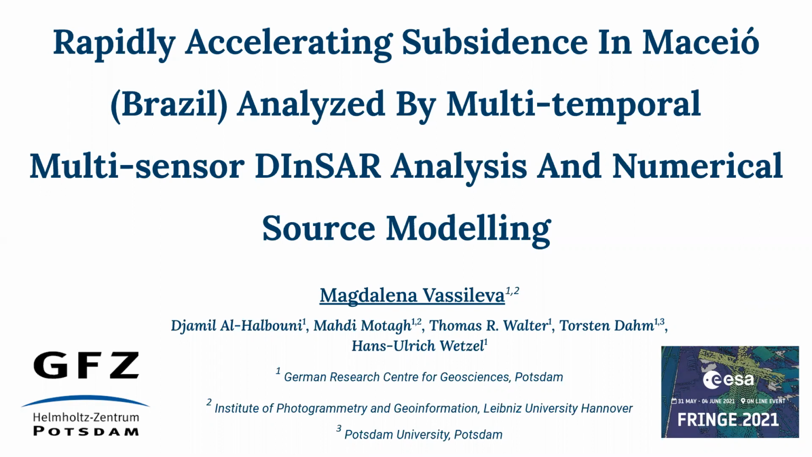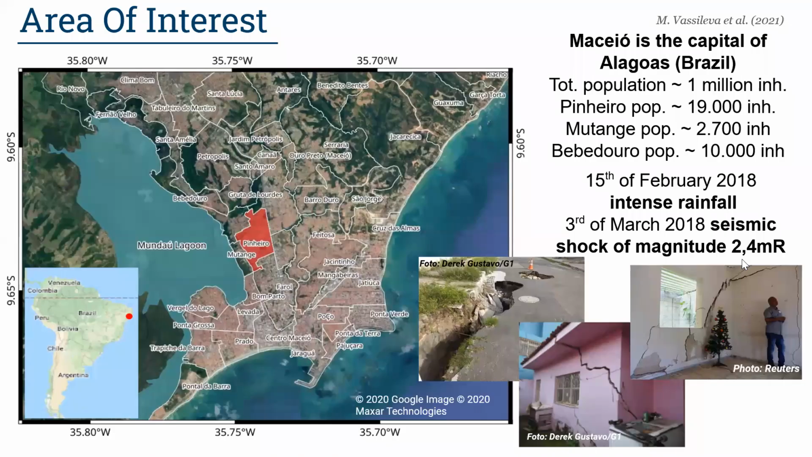With our work, I will bring you to the northeast coast of Brazil, precisely Maceió, the capital city of Alagoas State, where after an intense rainfall event and a seismic shock at the beginning of 2018, many cracks appeared on buildings and roads, as well as sinkhole formations in the district of Pinheiro.